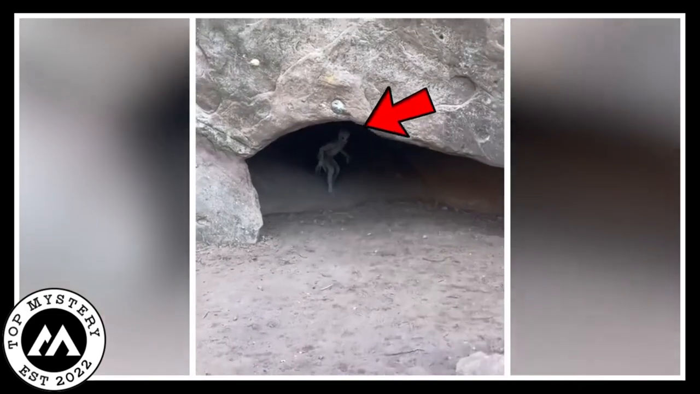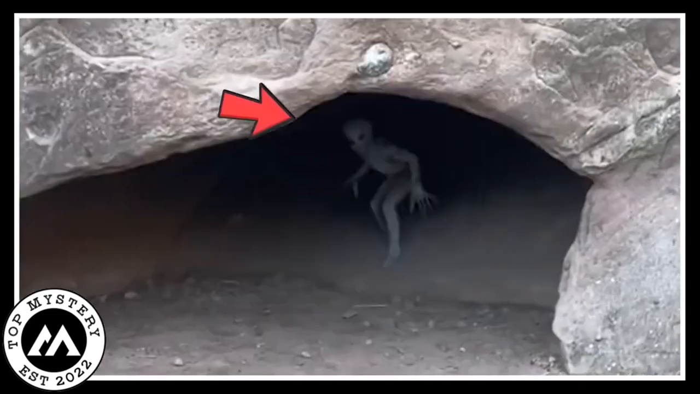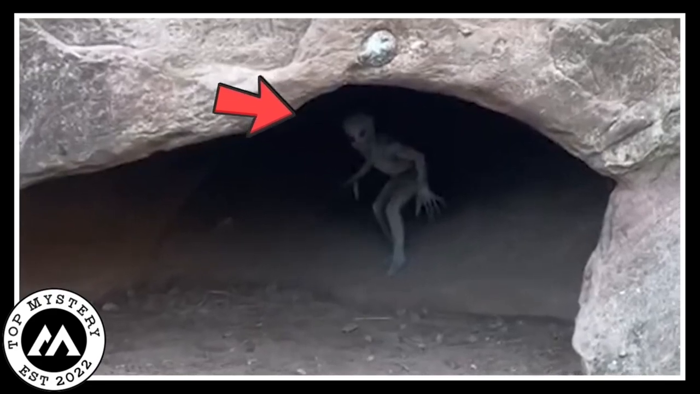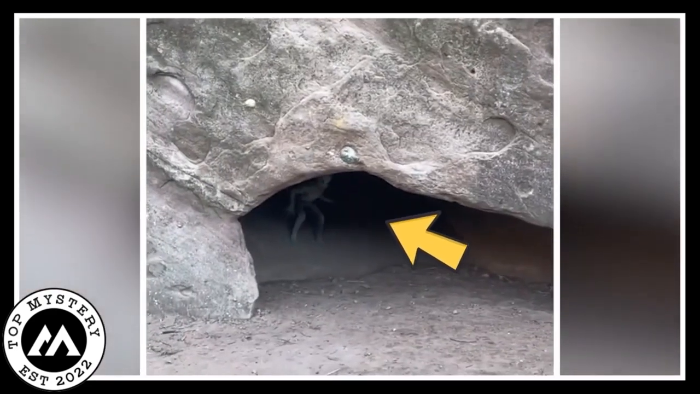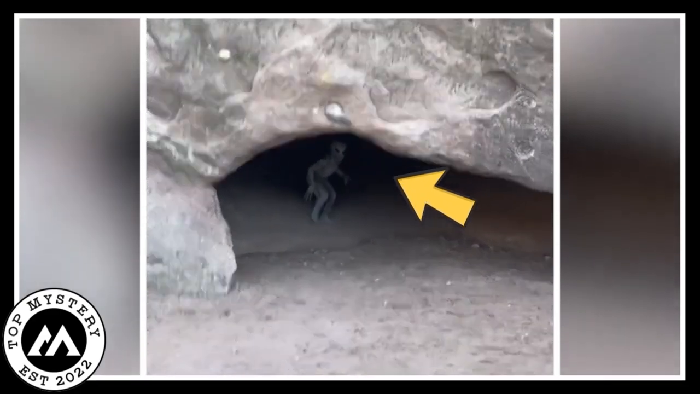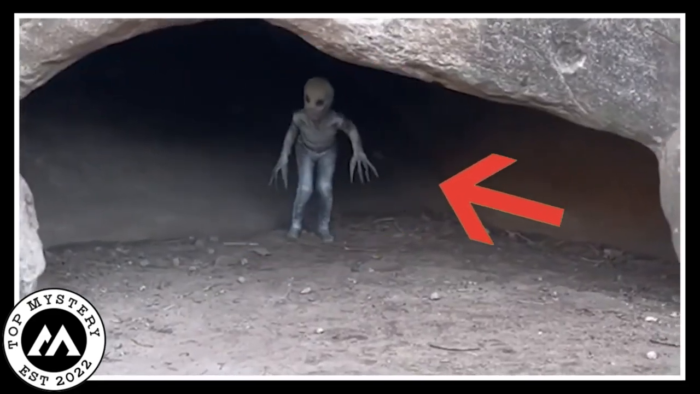It had a strange vibe, moving in an unsettling way as it crawled into the faint light. The creature's odd looks and unnatural movements made the person watching feel really uneasy. Wait, what is that? Oh my god, what is that? Like something out of a scary story.